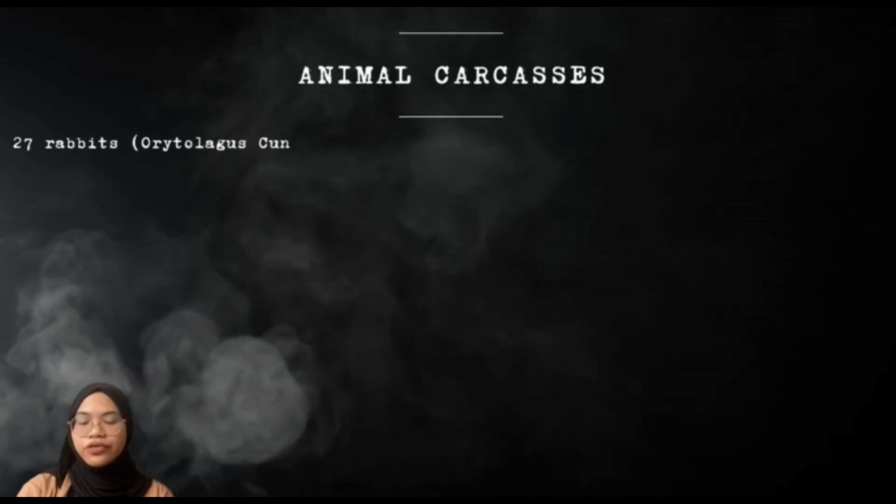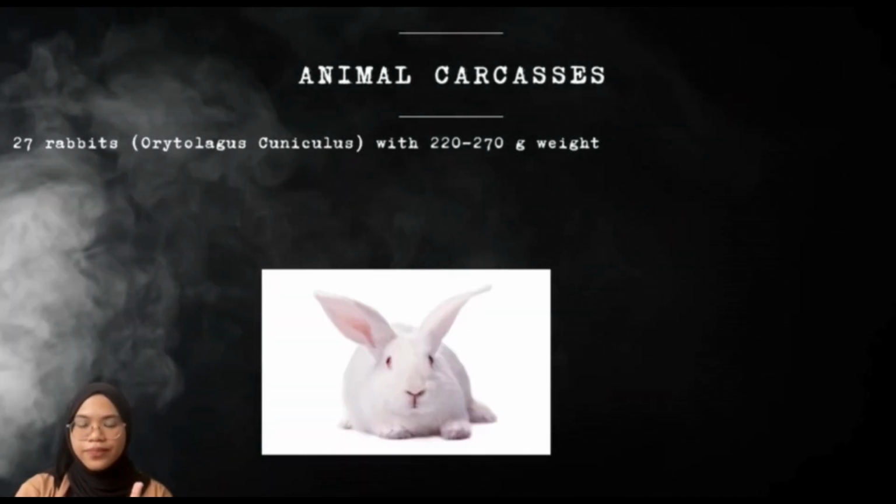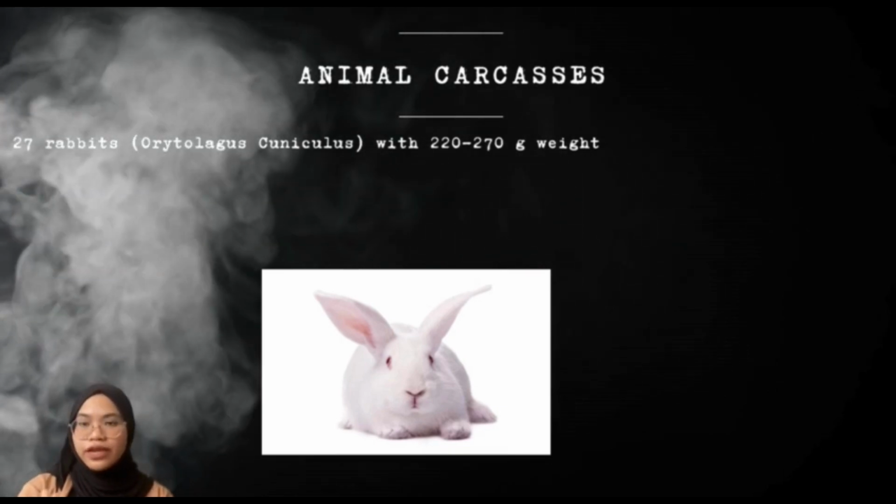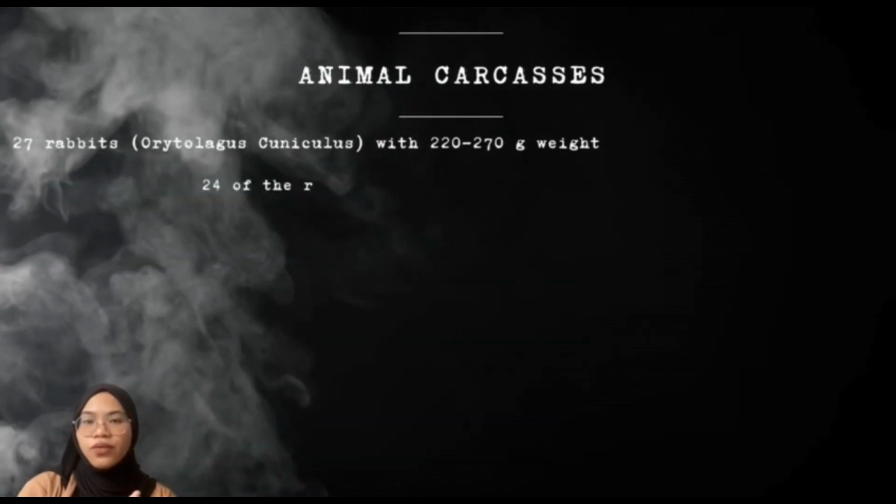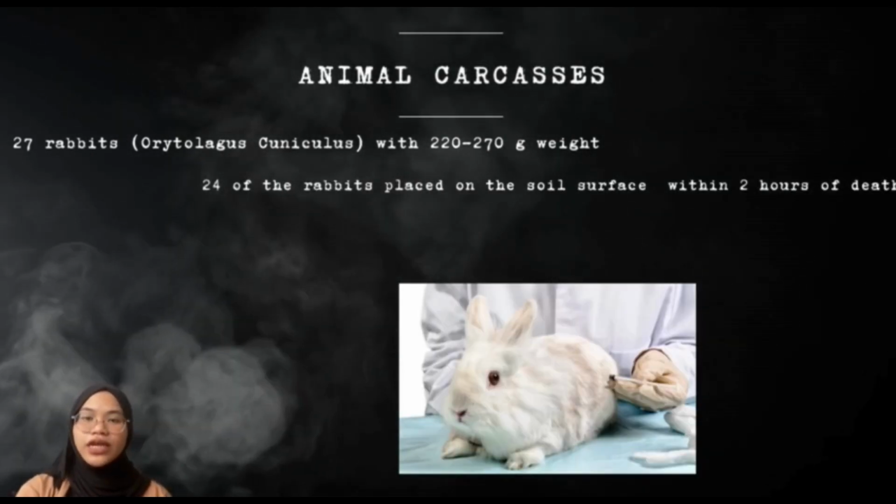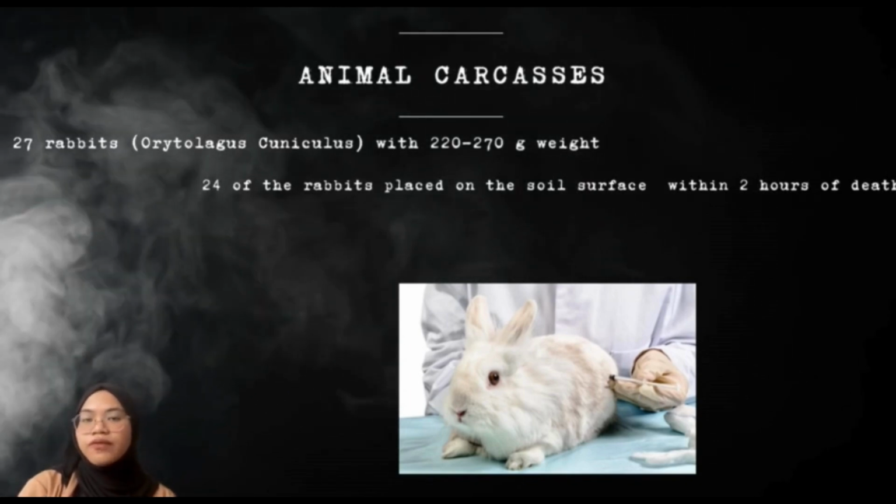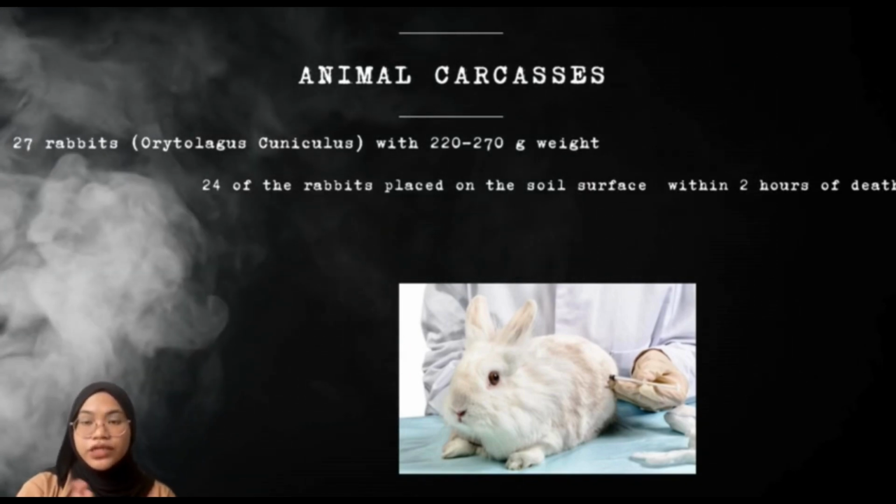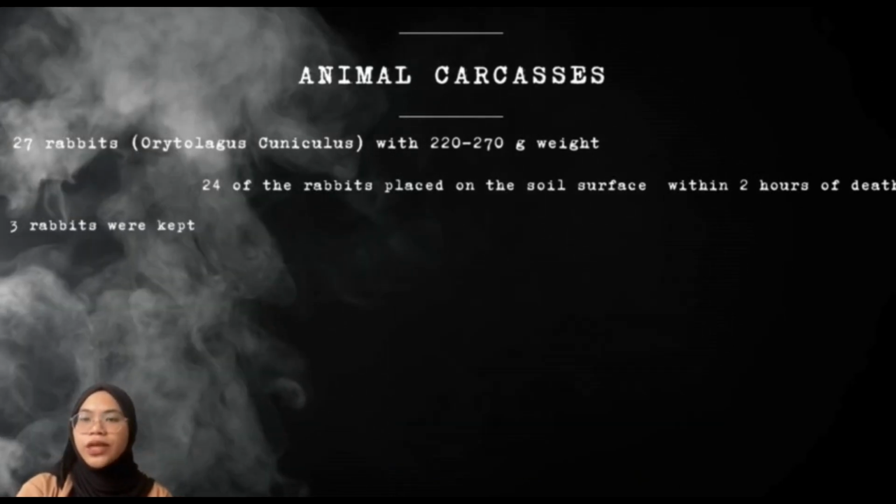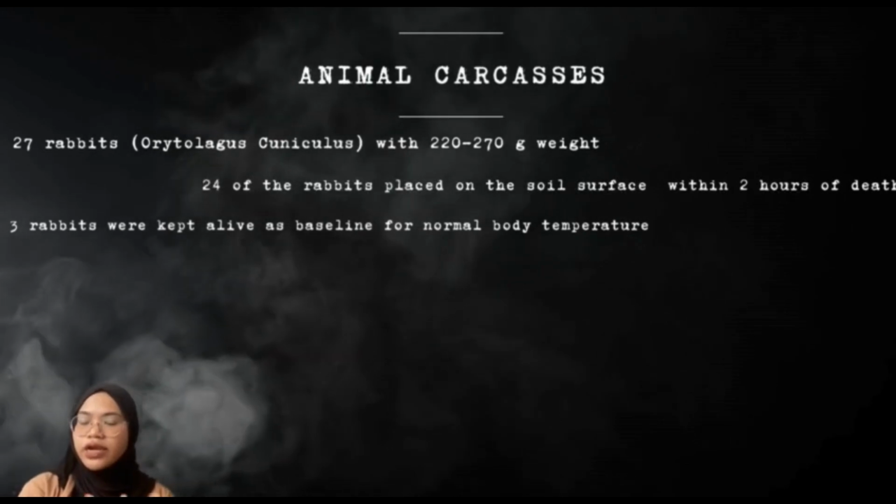27 healthy male European white rabbits with an approximate weight of 220 to 270 grams were chosen as proxy for human cadavers. 24 of the rabbits were placed on the soil surface within 2 hours of death, after being euthanized by 5 milliliters of 200 mg phenobarbital injection. The remaining 3 rabbits were kept alive as a baseline for the normal body temperature and to differentiate thermal signature between natural variation and carcasses.